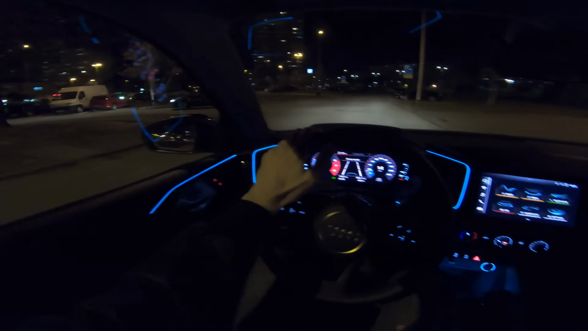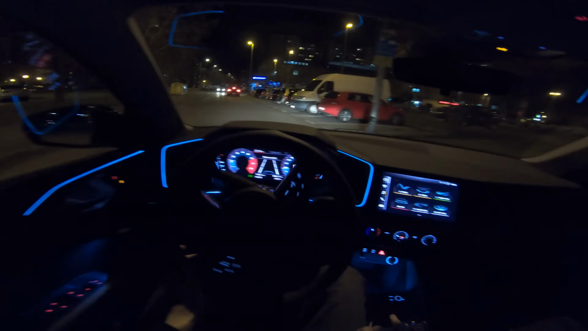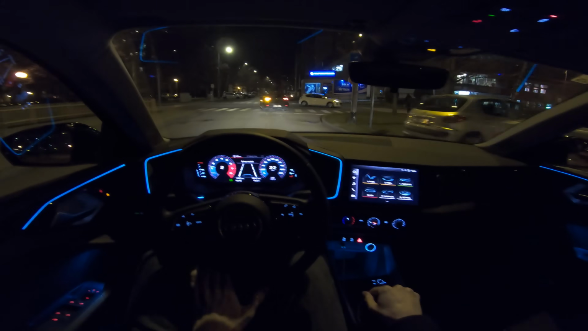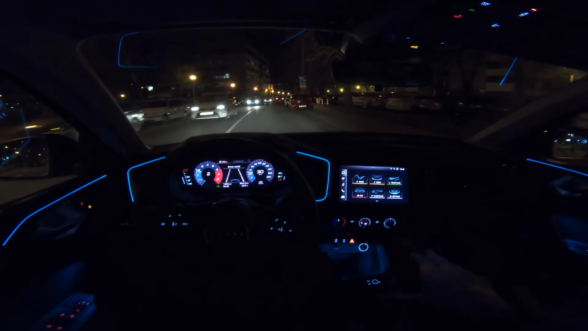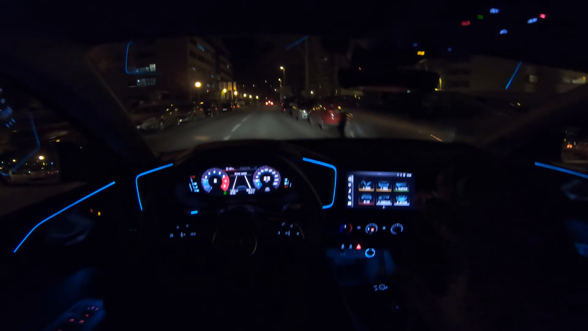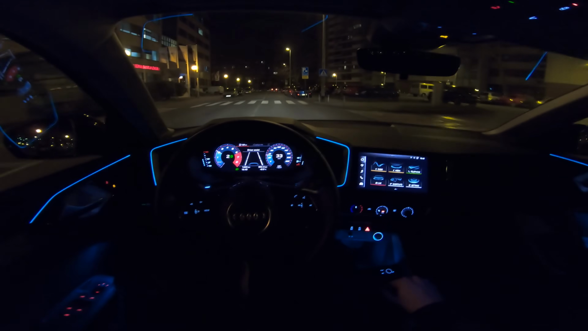Now the petrol engine is really quiet. There's good dampening of the sound, and this is a 6-speed manual. It's really nice, precise, comfortable. Some of you prefer the automatic. There is, I believe, a 7-speed automatic S tronic. It is just what I read, not really smart. The algorithm's not that great, so I think you should prefer the manual, and it's cheaper in this case.